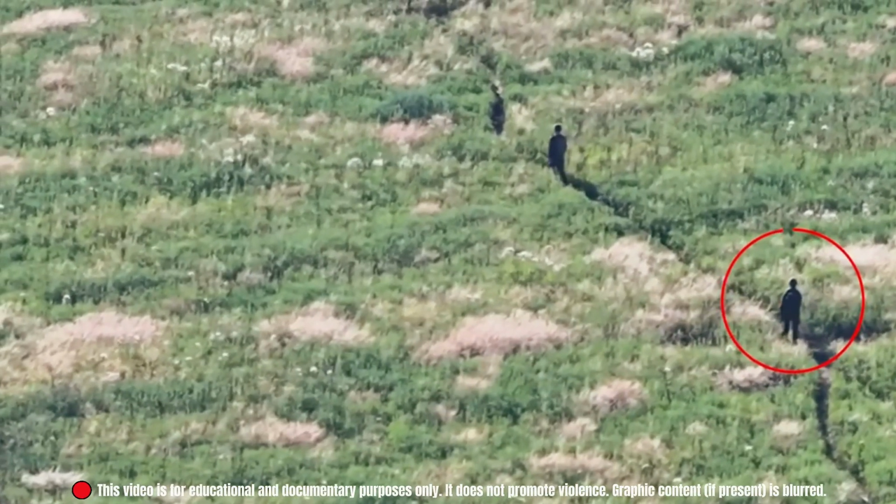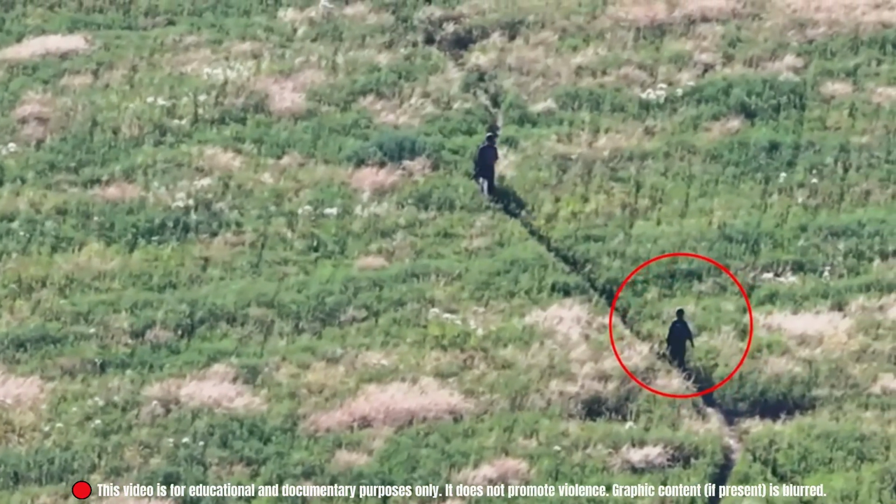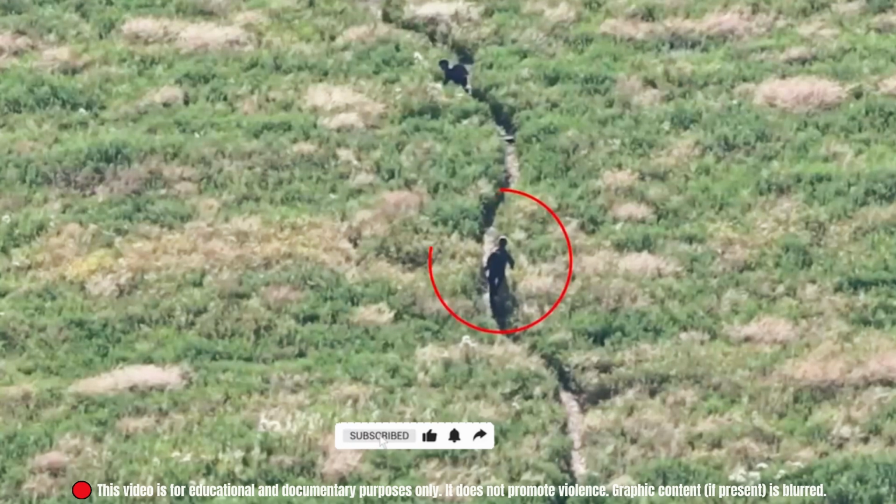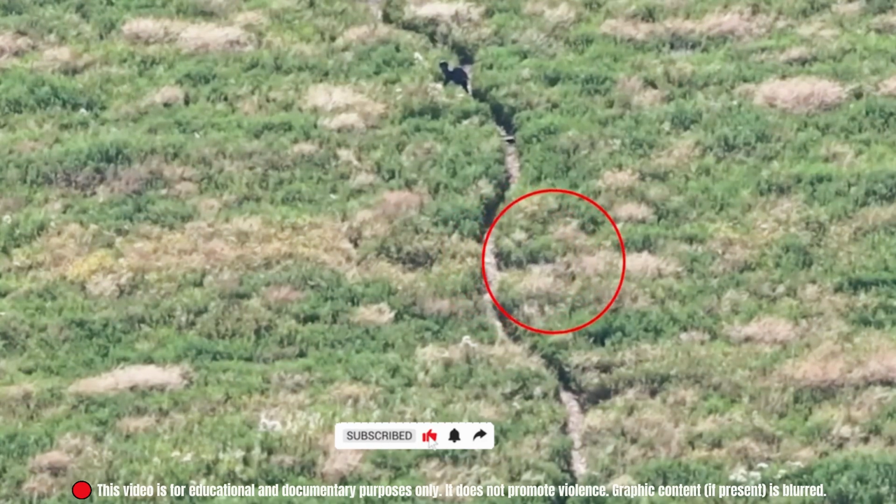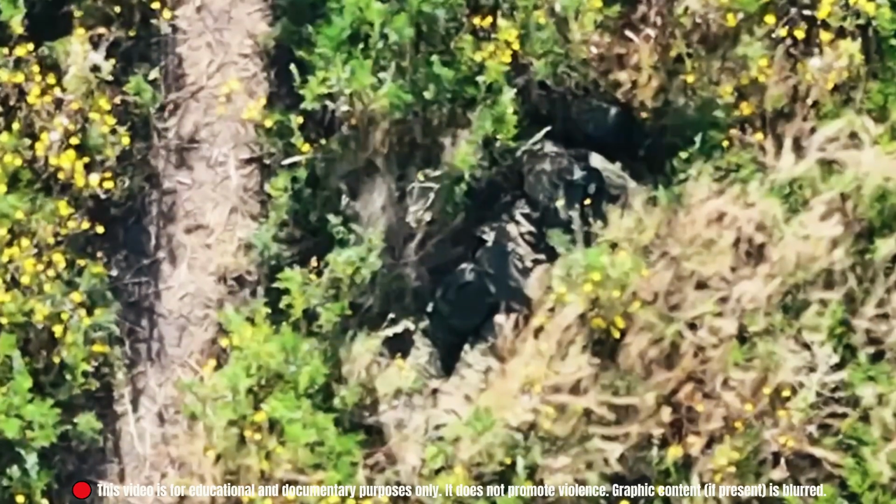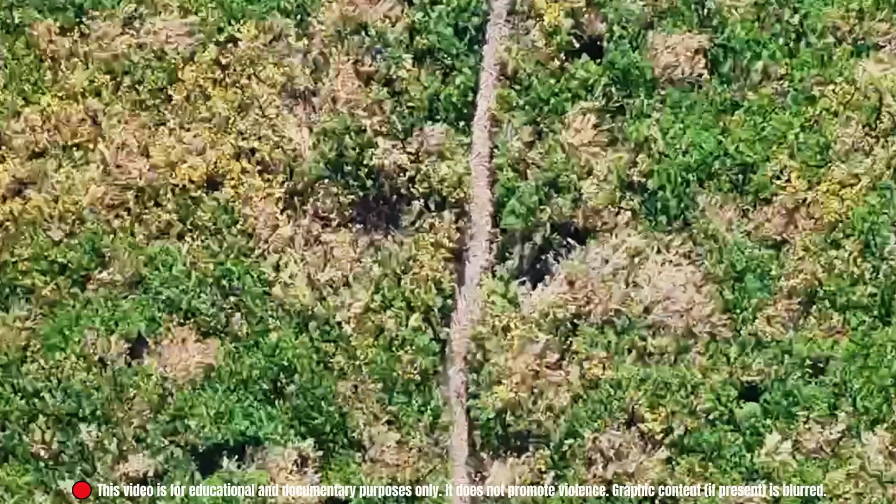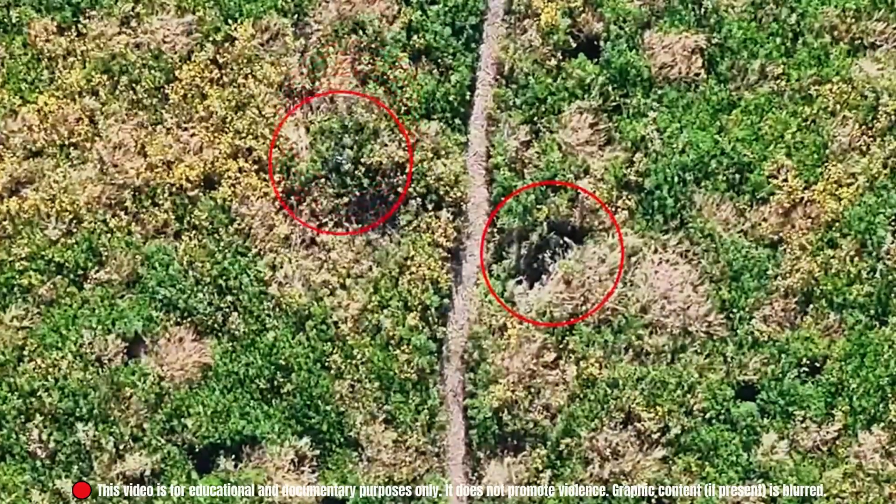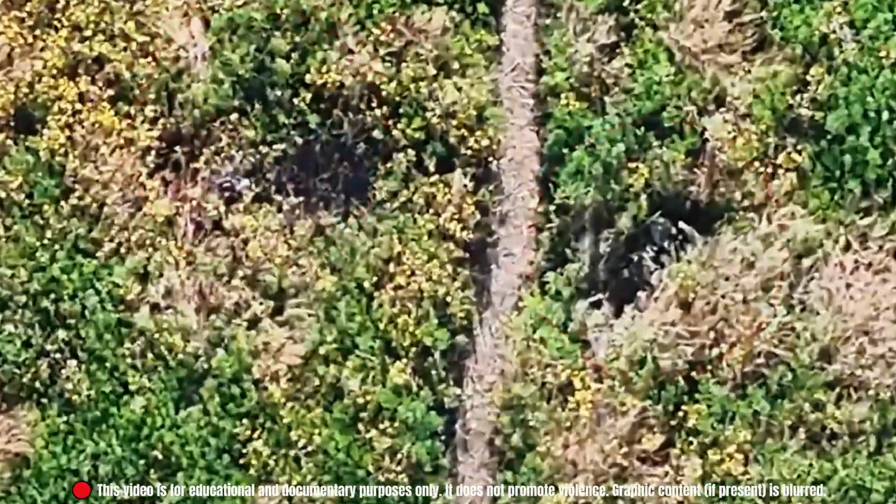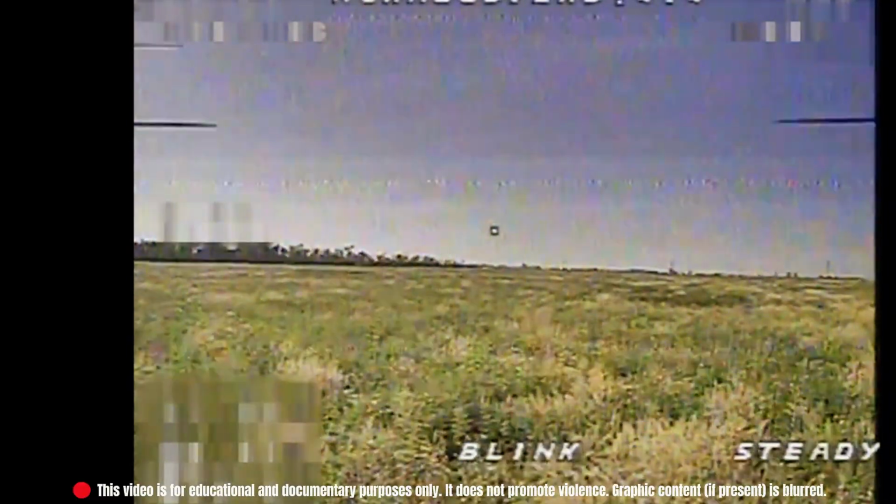Open terrain north of Pokrovsk. Two Russian soldiers moved slowly through the tall grass under intense heat. One suddenly collapsed. No gunfire. No impact, just the weight of exhaustion. He lay motionless. A Ukrainian FPV drone adjusted altitude and drifted lower. No movement. Then, one clean strike in open terrain. Even the heat can reveal your position.